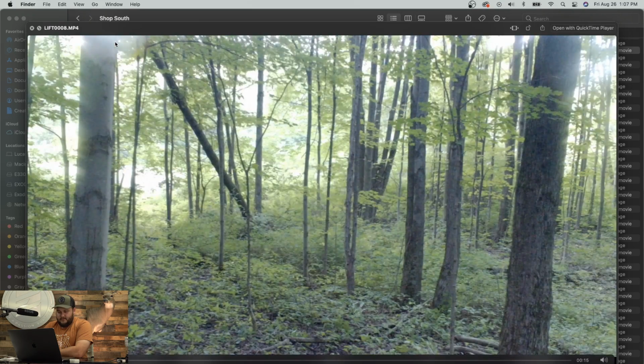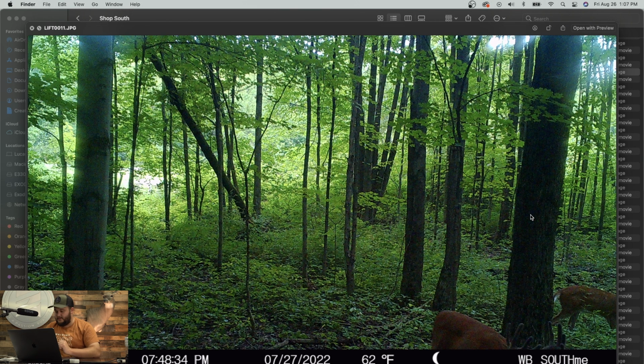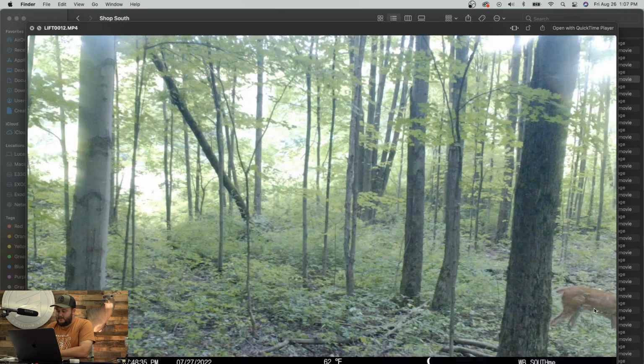All right, 7:25, we put this camera up, and 7:27, wouldn't you know it, there's one buck there. Nice 10-point. Can't tell what that is there though.